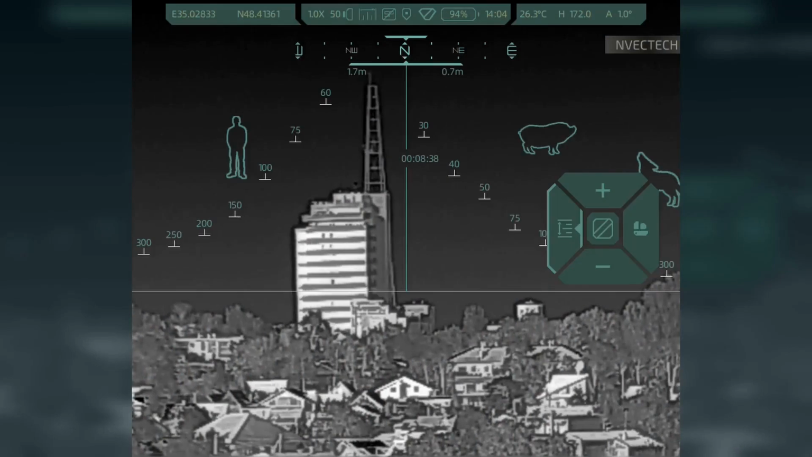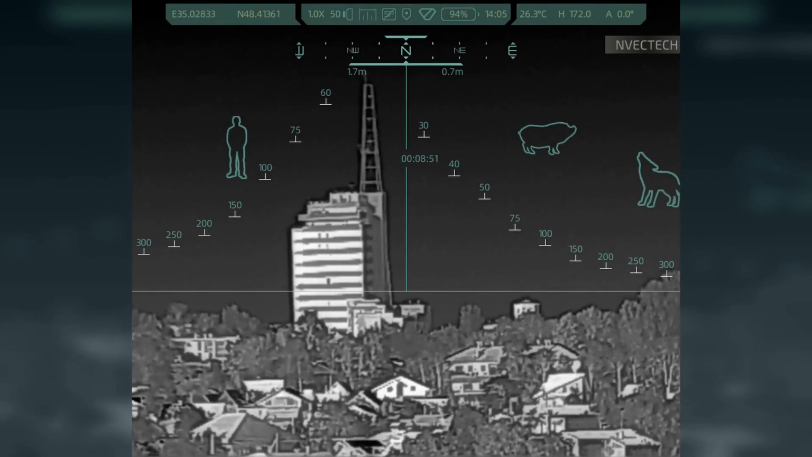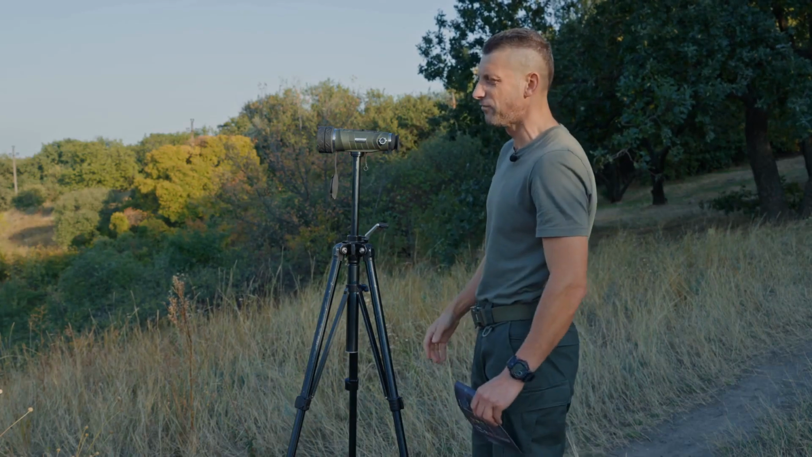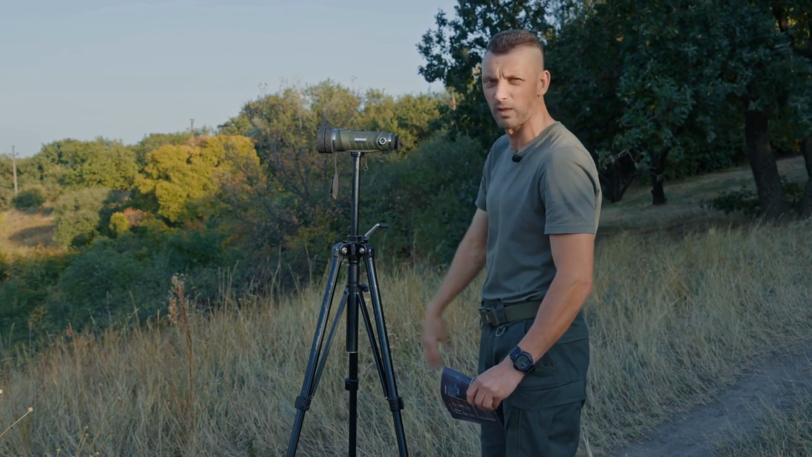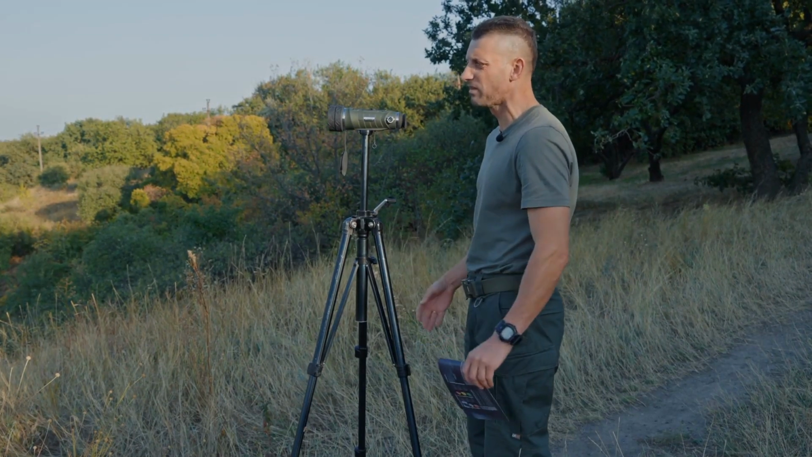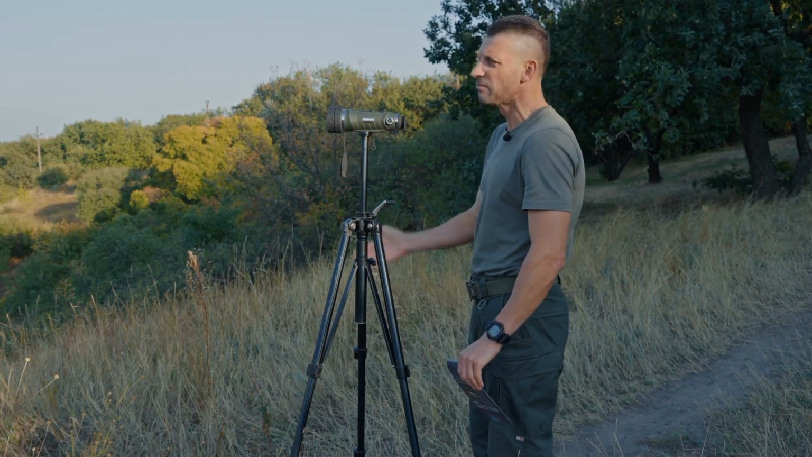Here's what it looks like. You can see the image. On the left side, there is a drawing of a person, and on the right, wild animals and so on. Below them, the measurement is displayed. That is, our monoculars have two rangefinder functions: the rangefinder reticle and artificial intelligence. In our case, this mark is not crossed out, meaning it is operational and activated. Otherwise, when it is crossed out, it is disabled.